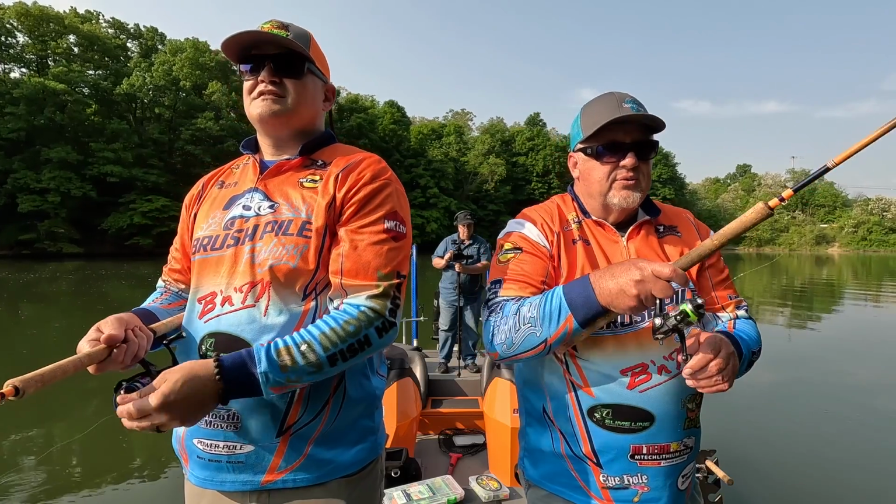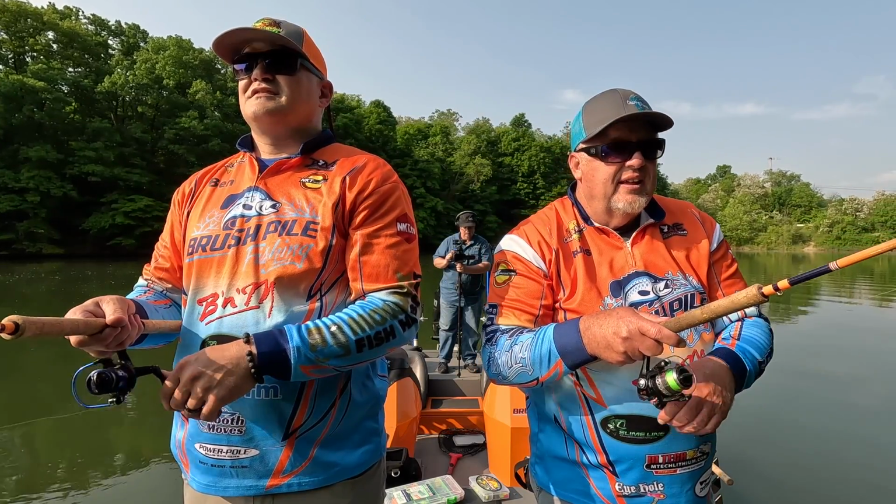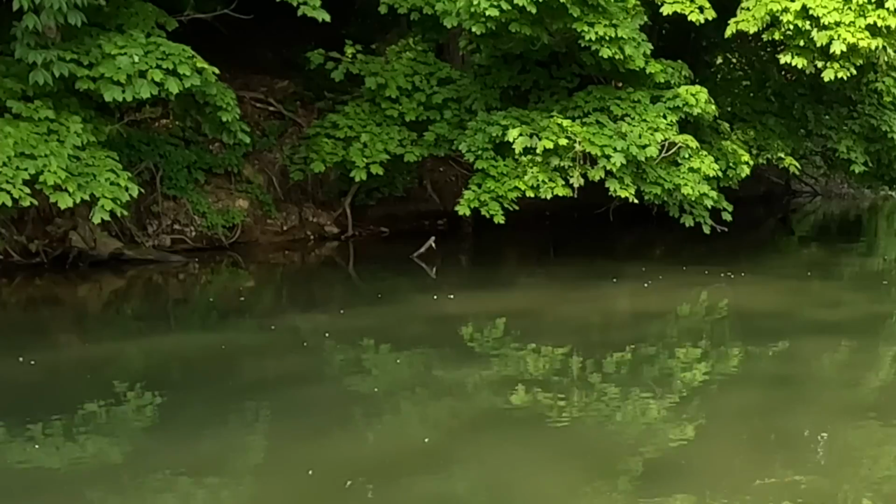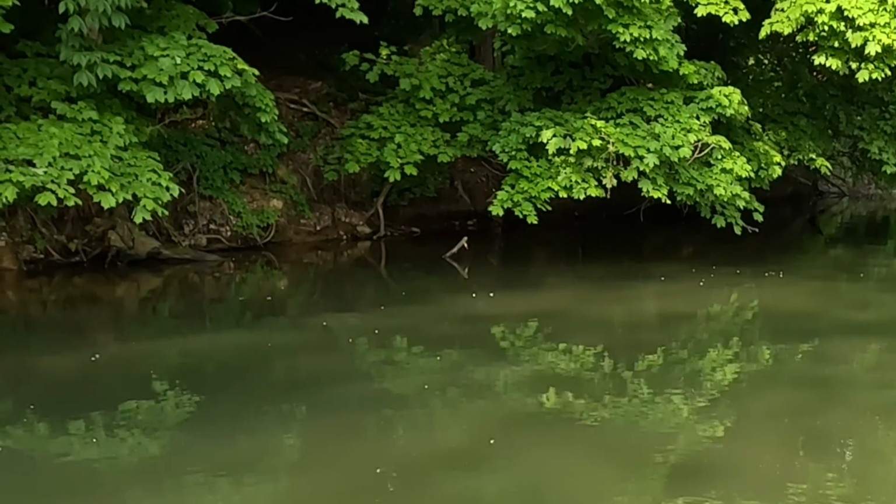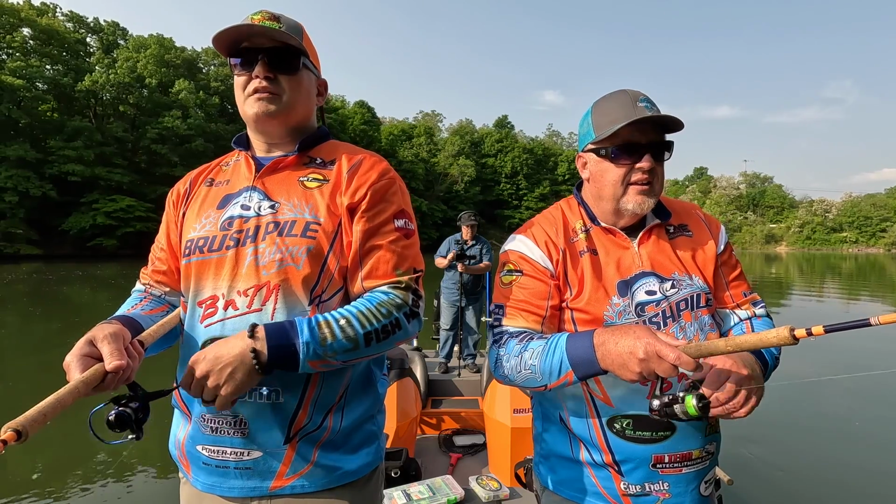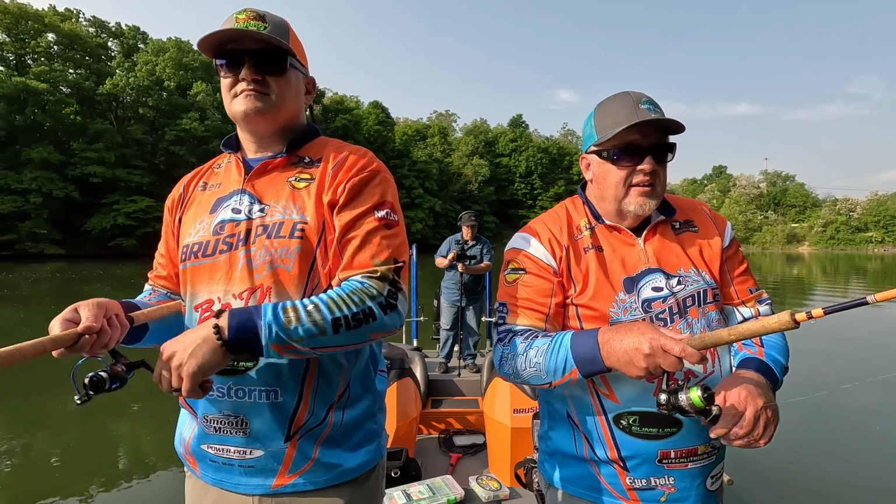I got mine vertical jigging. That's a bluegill right there. Literally where that little stick is standing up, right where I popped that crappie. And he didn't mess around. He came up and got a hold of it right away.